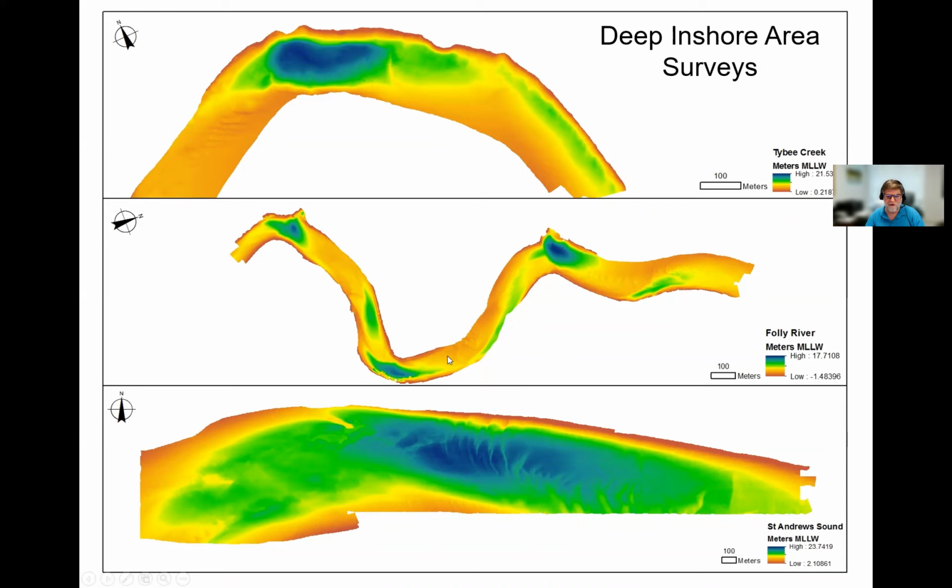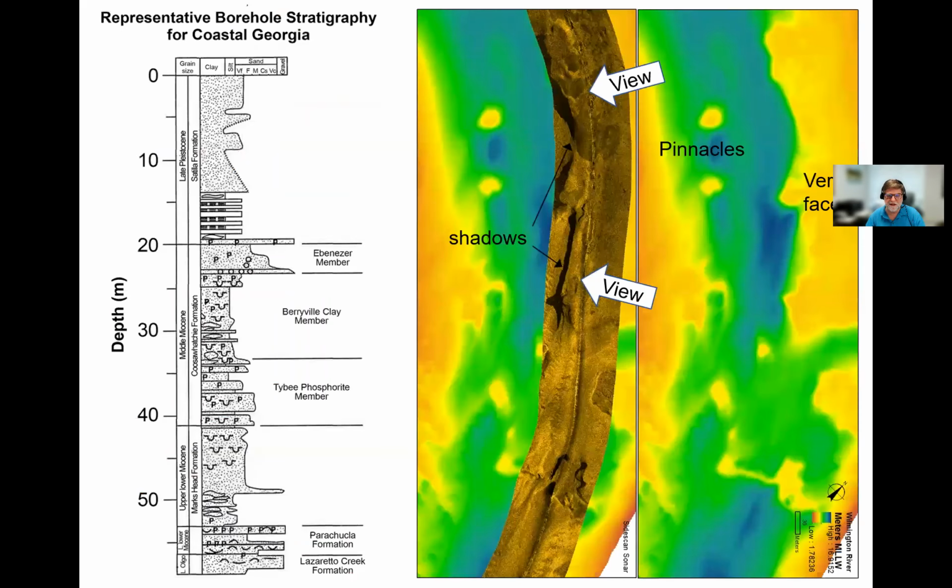This is the Folly River, where we have deep scours, and this is the entrance to St. Andrews Sound. And so we're mapping all these areas when they're greater than 15 meters deep, and are finding a variety of different characteristics.